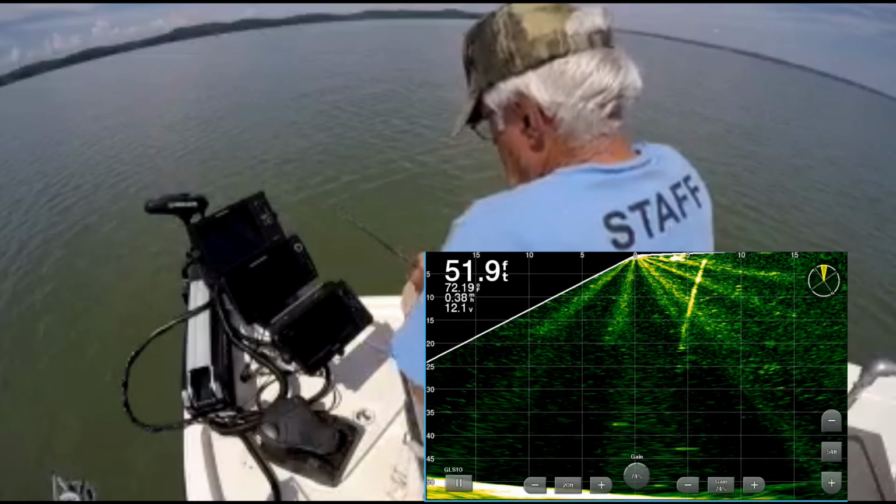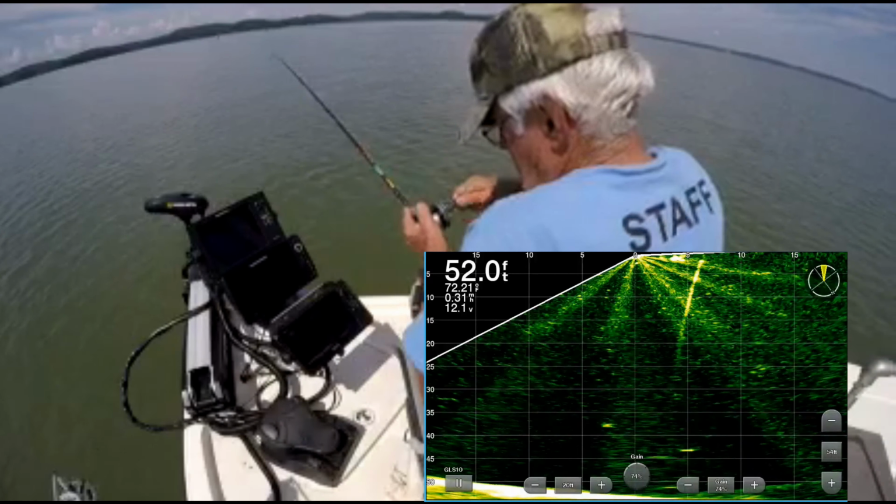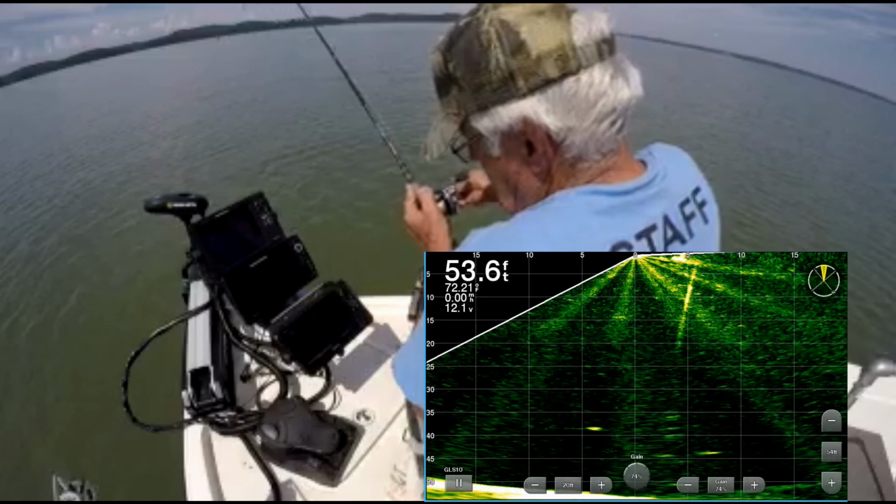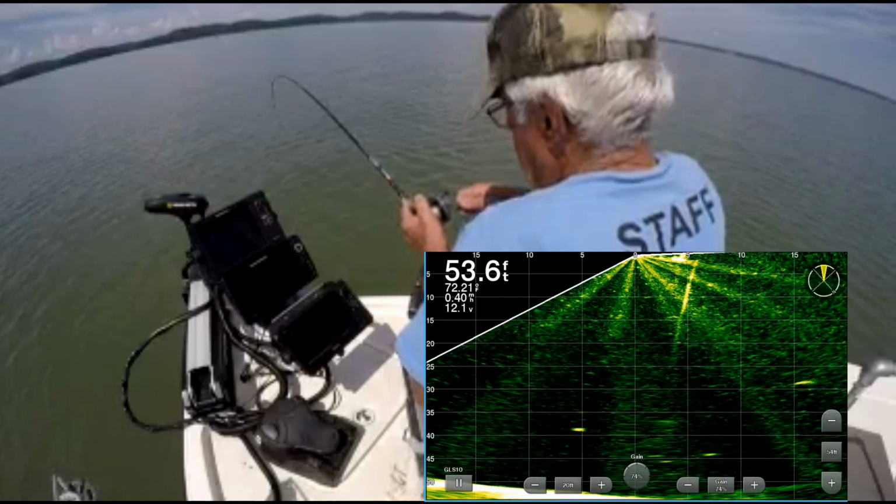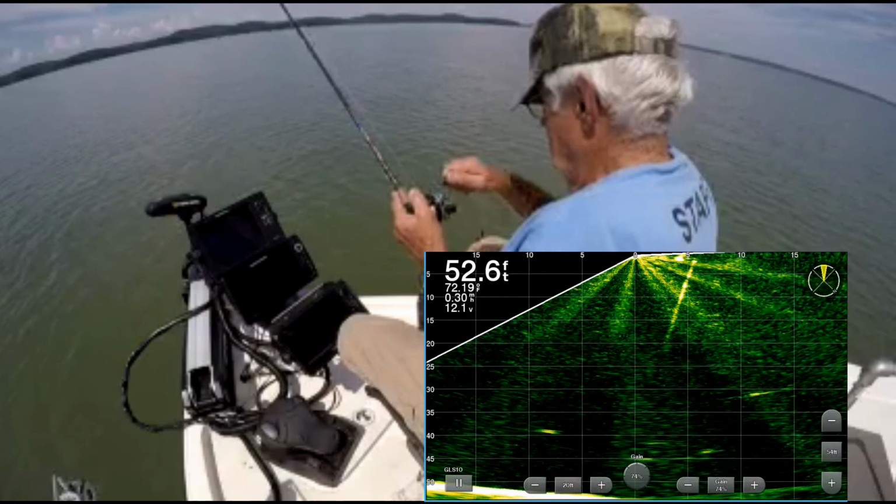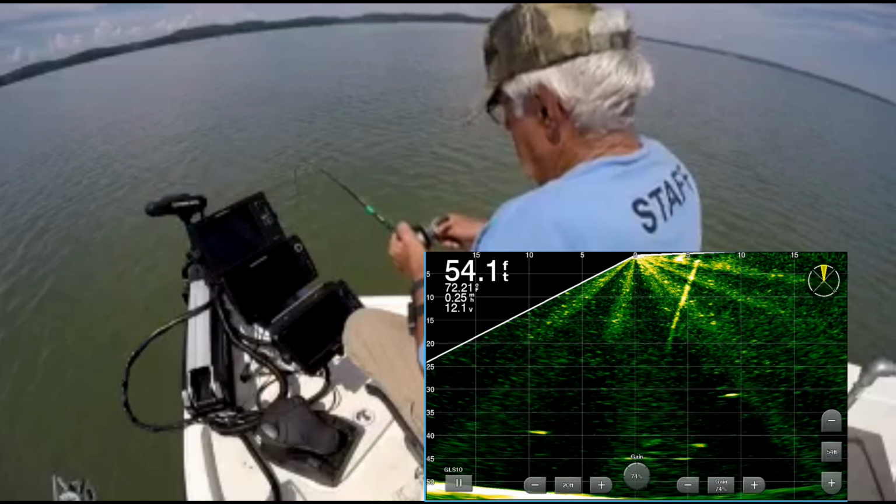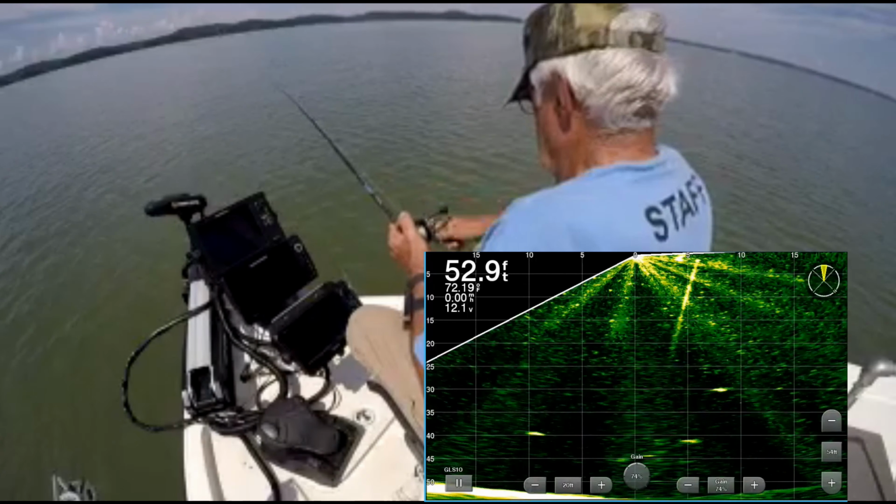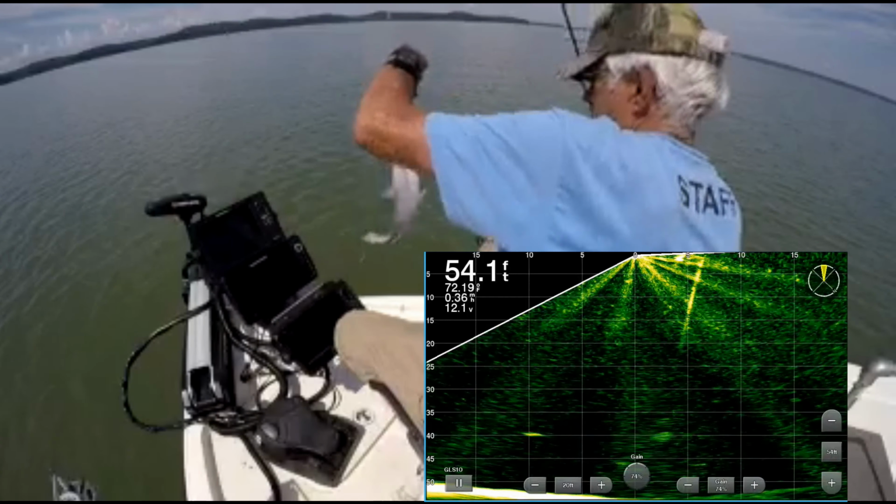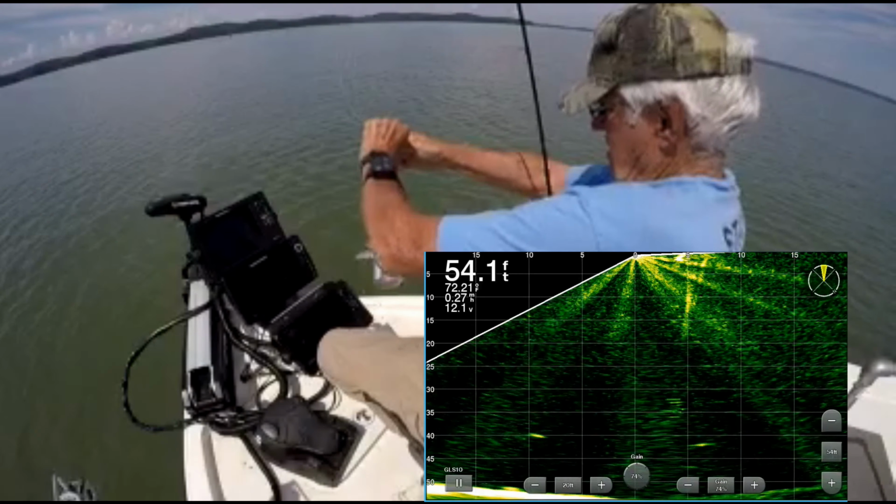Okay, to give you an idea of what I'm doing here, this is a live scope shot or screen there in that bottom right. And that's how I locate those fish out there. Like I say, it's 52, 53 foot of water. I get out there and find them on that live scope, and a lot of times they're suspended, more times than not. And you drop the bait down, get it in front of them, and hope they hit it. And sometimes they do, sometimes they don't, and it's frustrating.